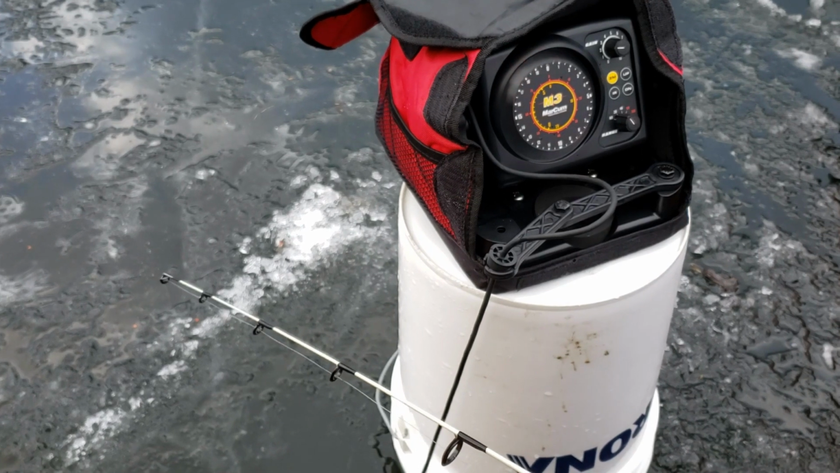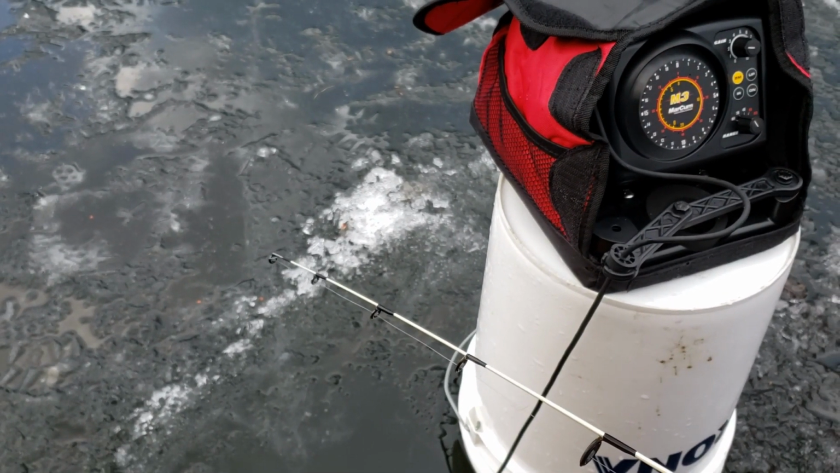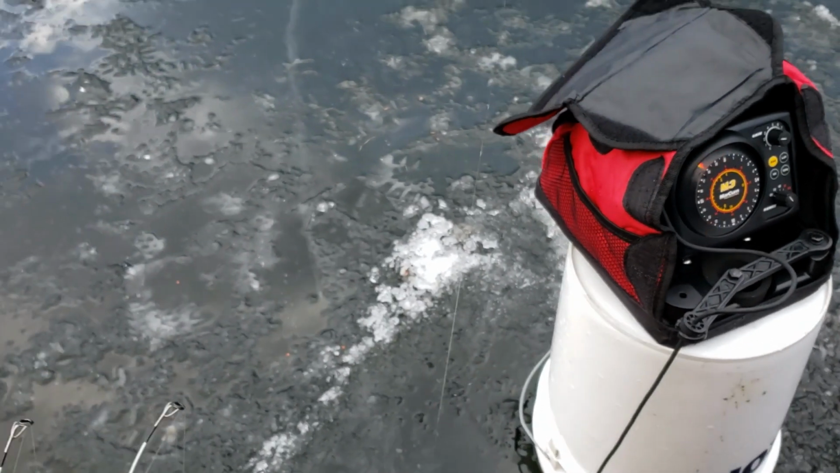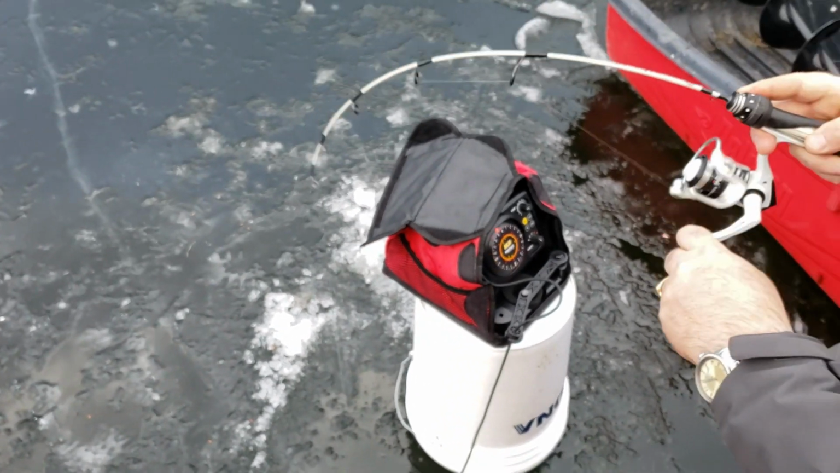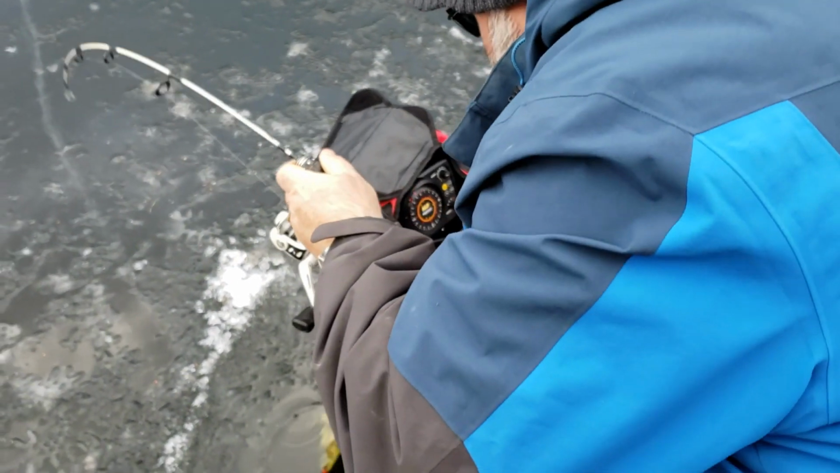Oh, see, now the fish is right back on our bait again. Oh, just had a little tap, another bite. See the tip? Yeah, we're getting bites. Yeah. Got him. There we go. There's a nice fish. Up we go. We're going to see this fish come out of the hole this time, I hope. And we're going to get this Marcum out of it.